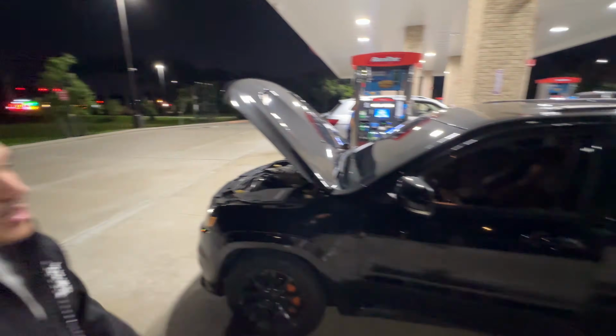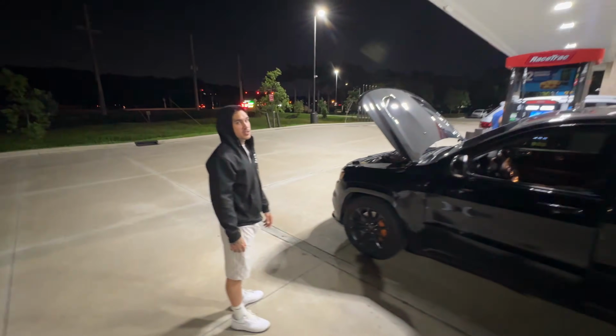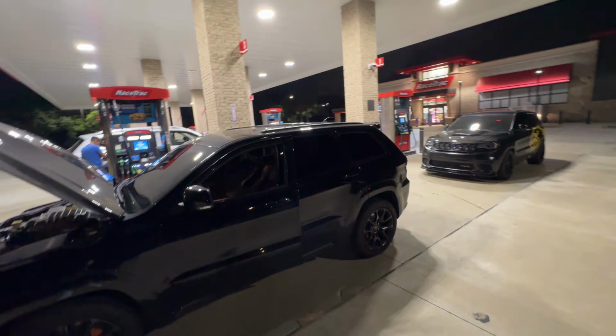Demon performance brakes. Got the Demon brakes on it. And this looks like a sleeper too. You would not even know. Yeah, it's a sleeper. You would not even know you got all this work done to it. How much is yours making, like 850? Yeah, like 850. Mine's making like 950.